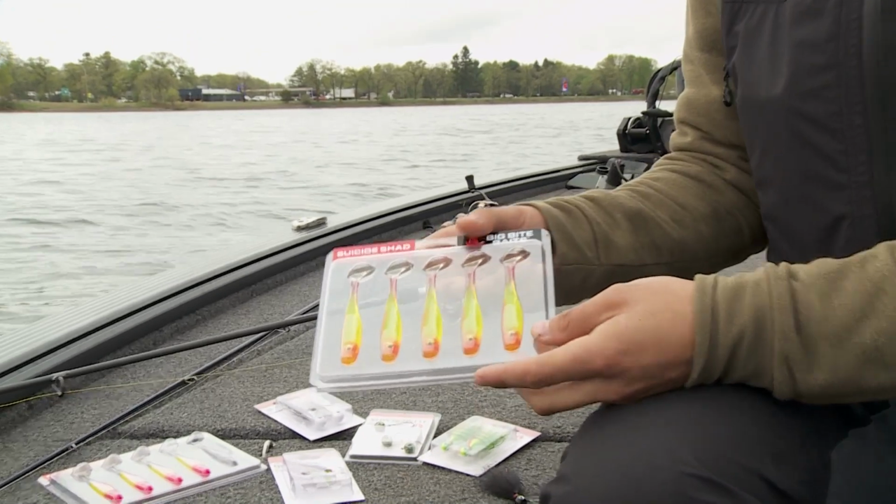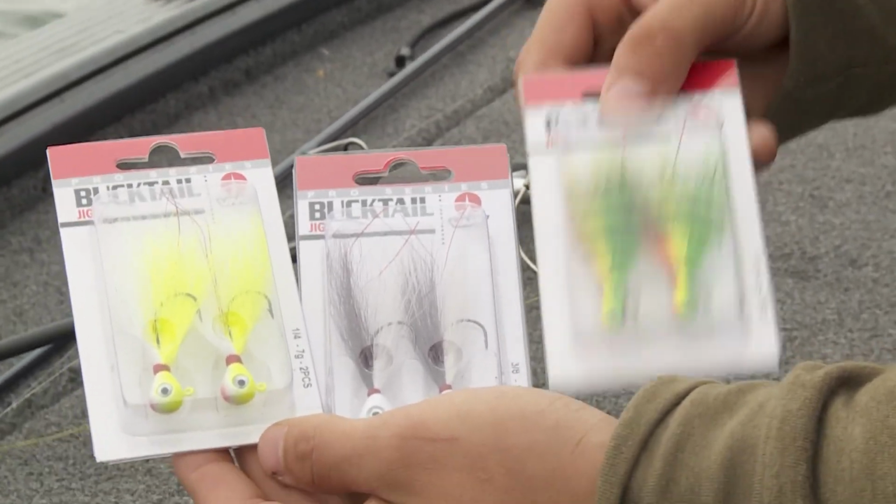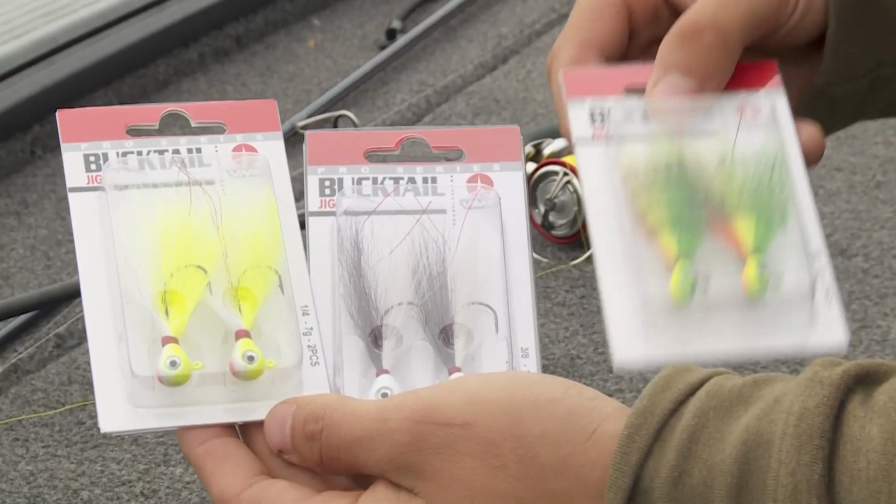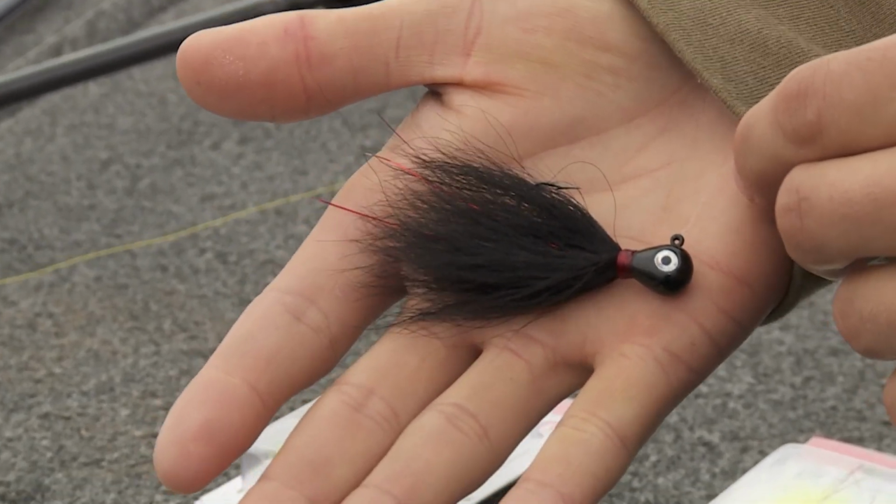Another thing we've been doing is playing around with color. Right here we've got Big Bites suicide shad. Jim's got a few of those on. I've been rocking the VMC bucktails. I was using neon chartreuse earlier. Now I'm going to go to black. I'm really seeing what those fish want, trying to match the hatch and keying on what those fish are eating.